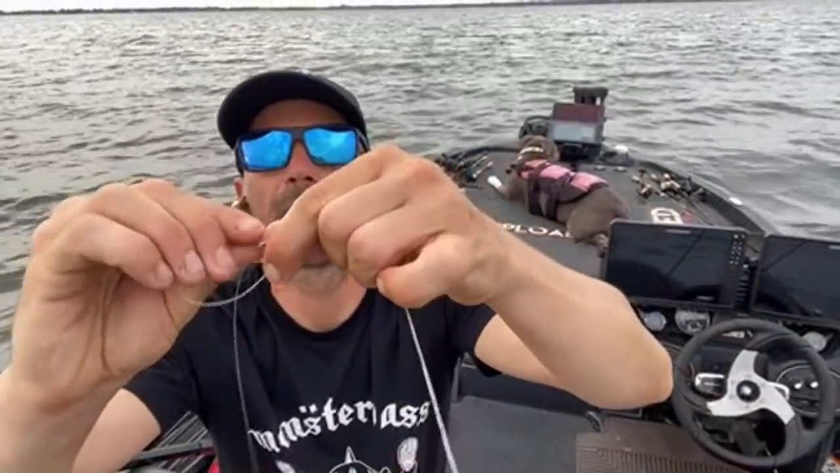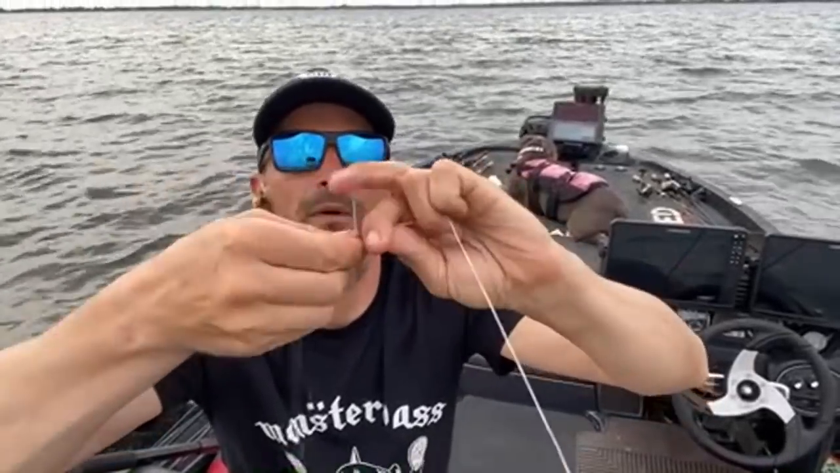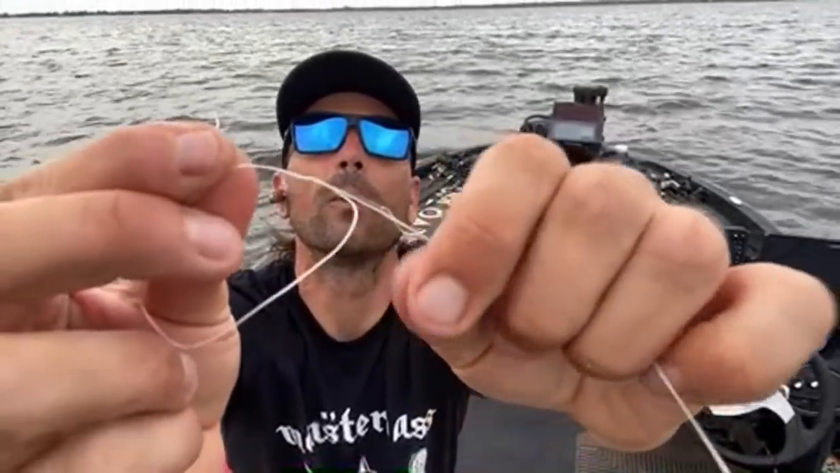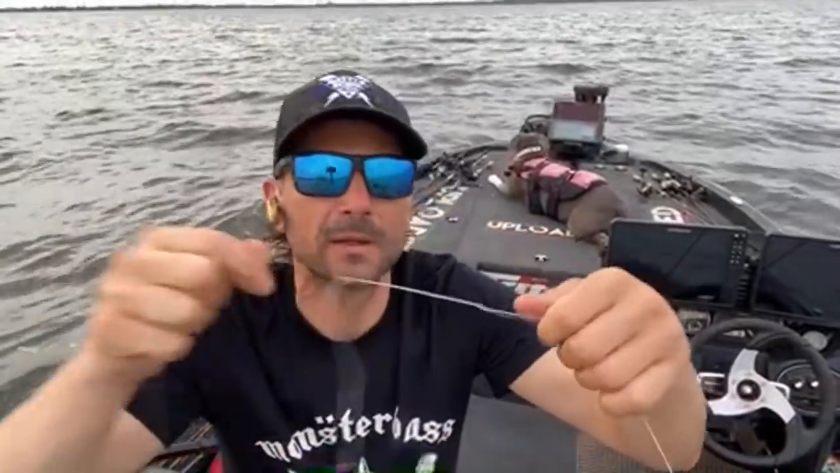So you wrap it 1, 2, 3, 4, 5. I do 6. So I have that line all wrapped. I have my little tag right there. Give it a lick. Draw it down. So you have that knot with the braid, the uni knot, and then you have that little figure 8 knot.